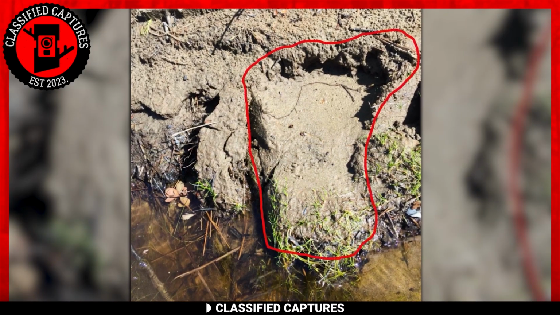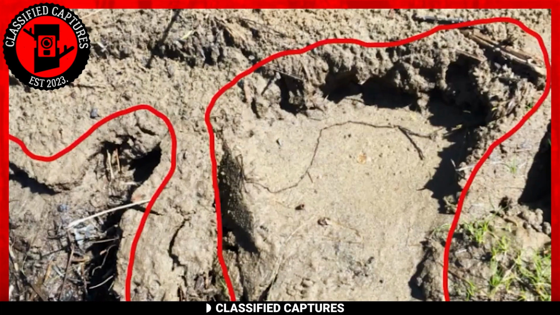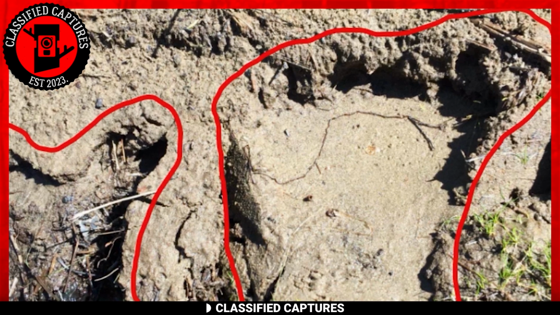Can you think of any creature with hands and feet that ginormous? Yes, Bigfoot. I guess the tracks are not so mysterious after all.